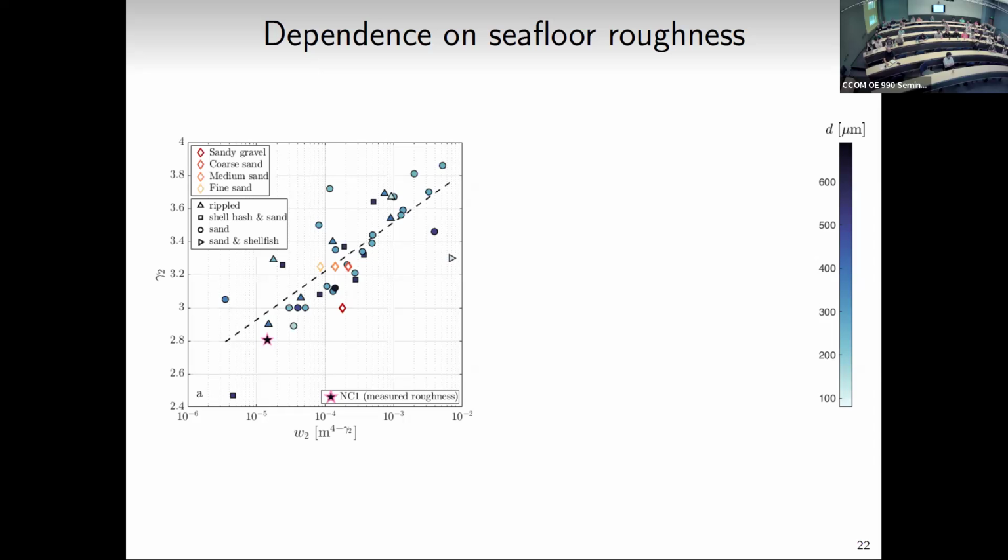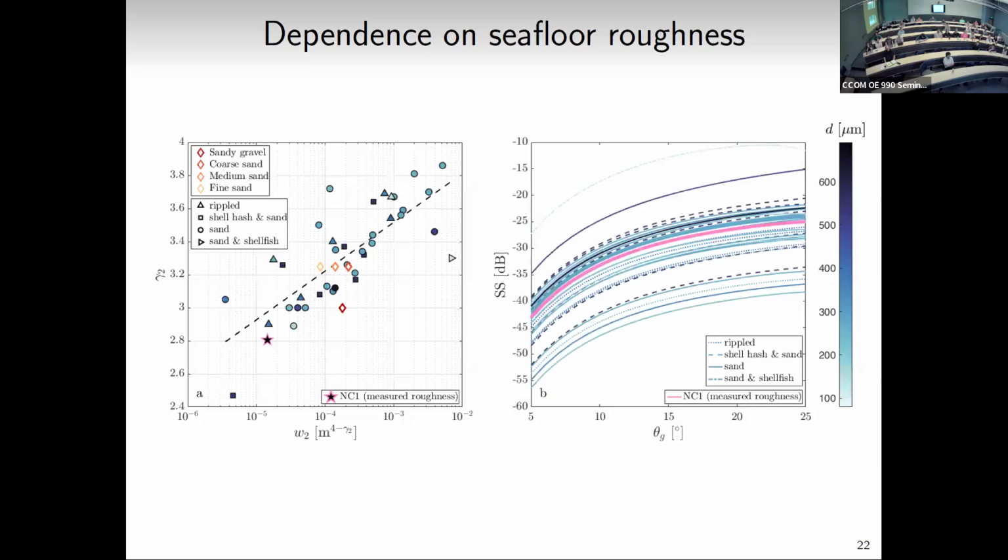And I'll note that this measurement was in very shelly sand as well. And I was like, okay, that sounds interesting. And so let's feed all of these roughness parameters, as well as some reasonable values for density and everything like that, into the small slope approximation model. And so this is the scattering strength as a function of grazing angle. And all of the blue lines are the models using different roughness parameters from here.